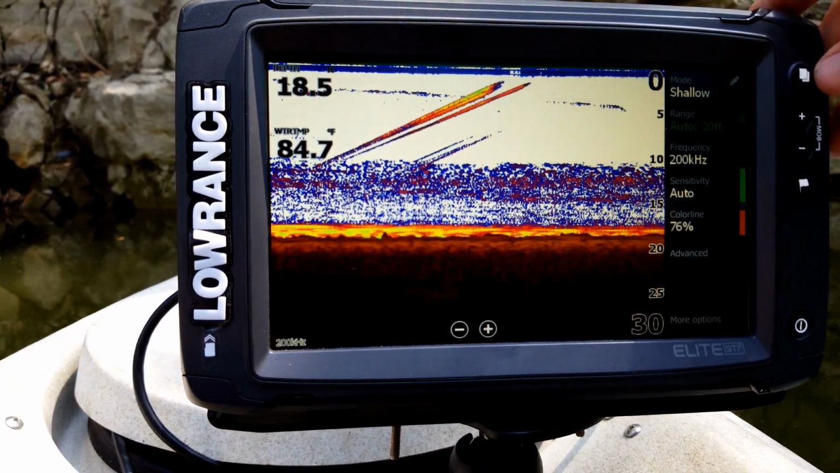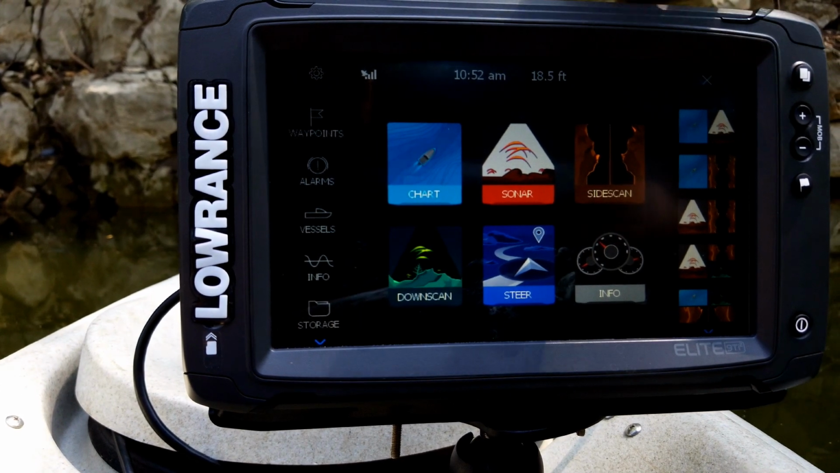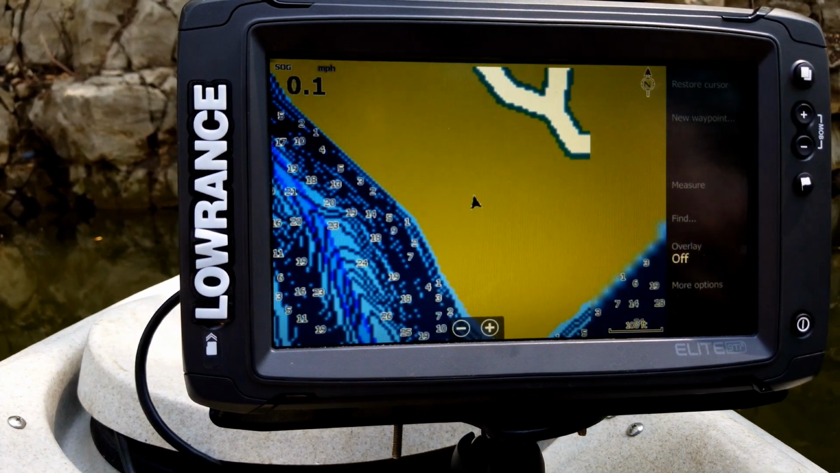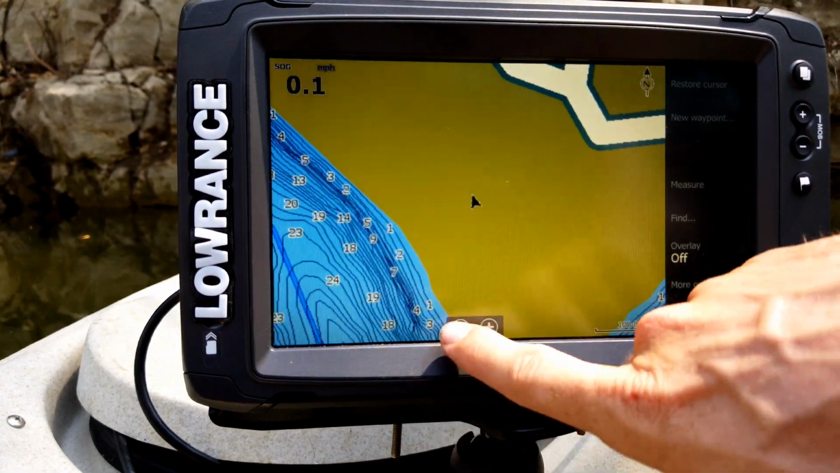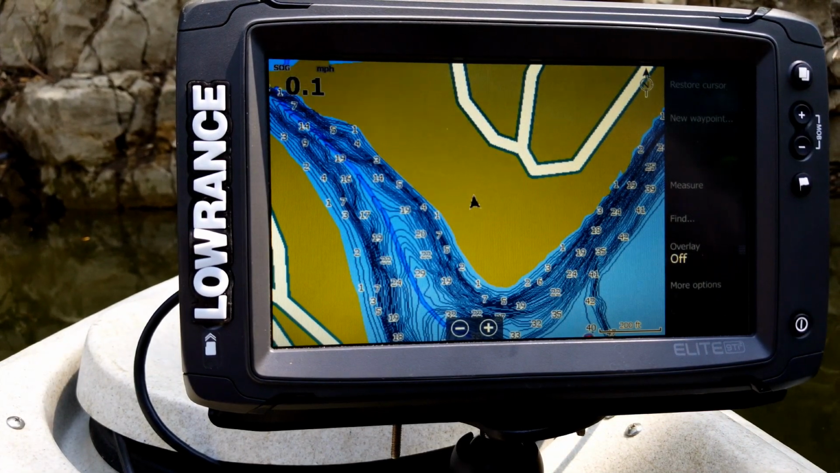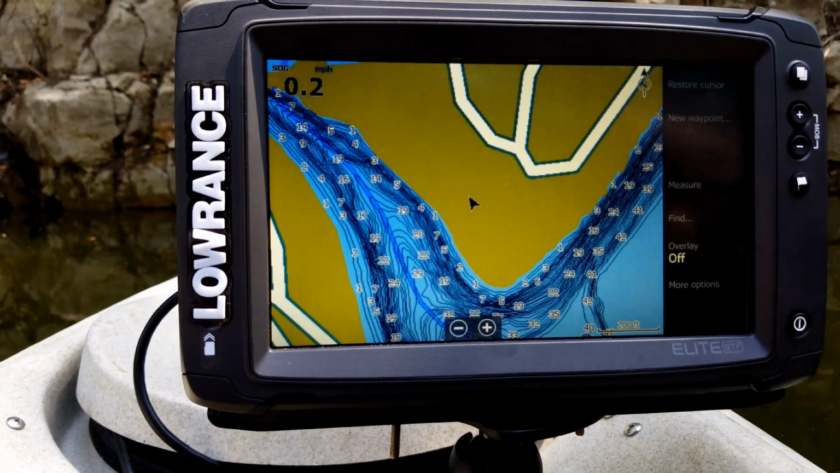And now the last screen I want to show you is, if we hit our pages button, your chart. This is going to be probably one of the more common options you're going to use next to your sonar. And so it's going to bring it up here. Now again, you can zoom in, you can zoom out, and then over here you have your various set of options, your menus, which you have on any screen that you're on. You'll have your little set of options over here.